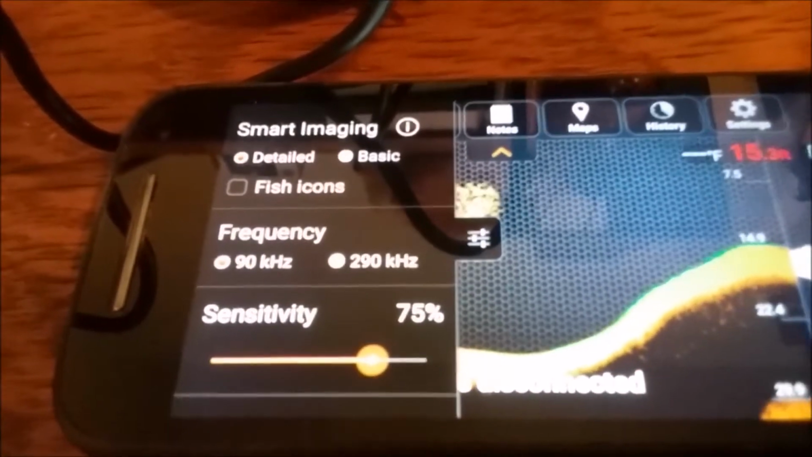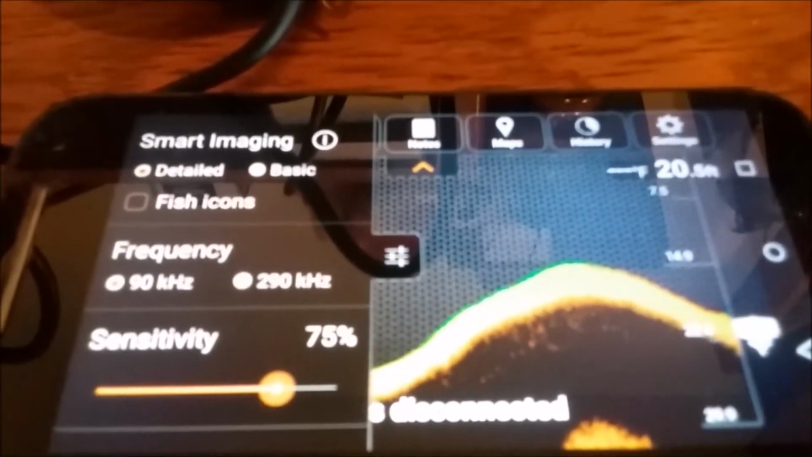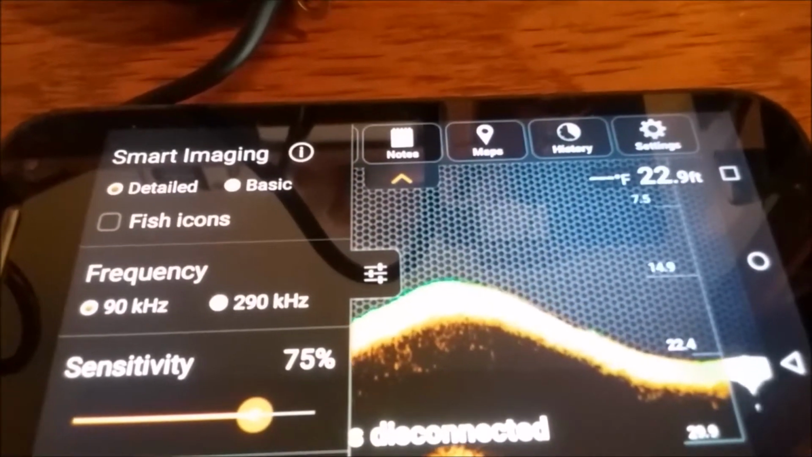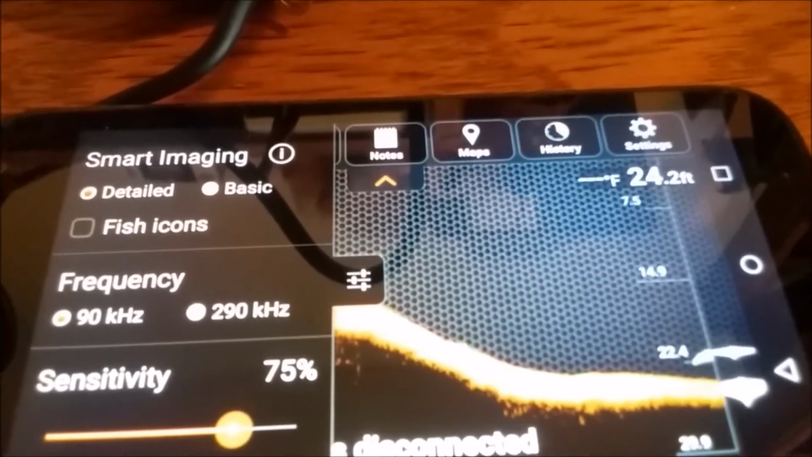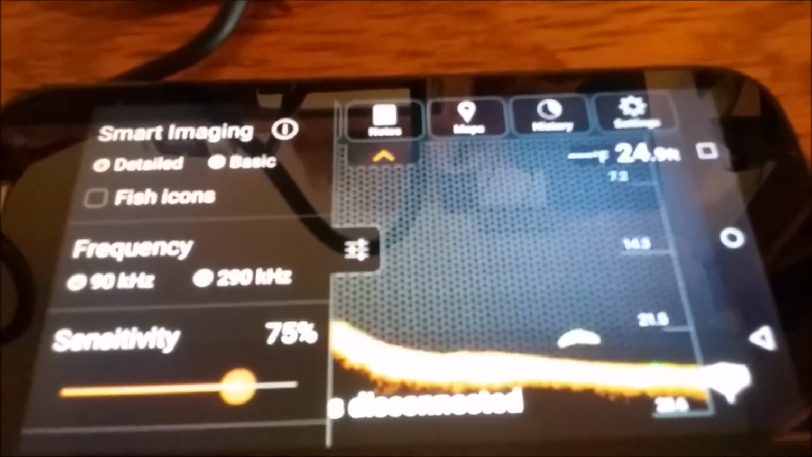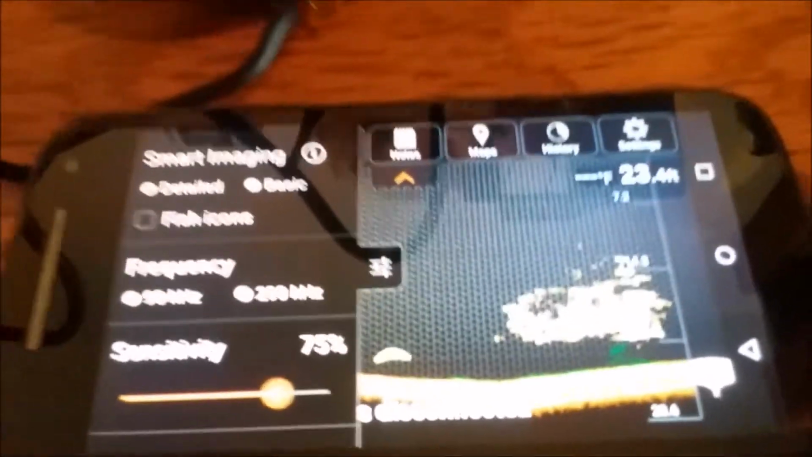And then sensitivity, basically that's how much it responds to the clutter it sees in the water. You have that thing turned all the way up and you see a bunch of artifact that may or may not be of use. You turn it too far down, it sees nothing. So that's something you got to spend a little time with. It's one of those things you have to do by empirical data.